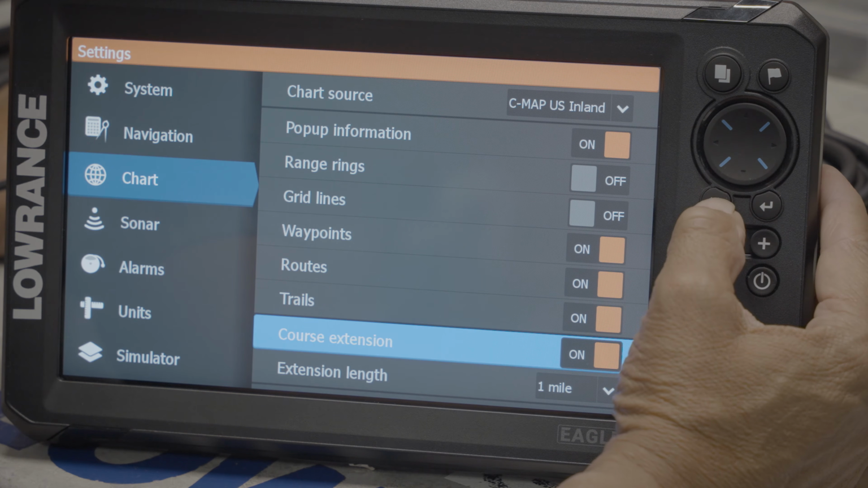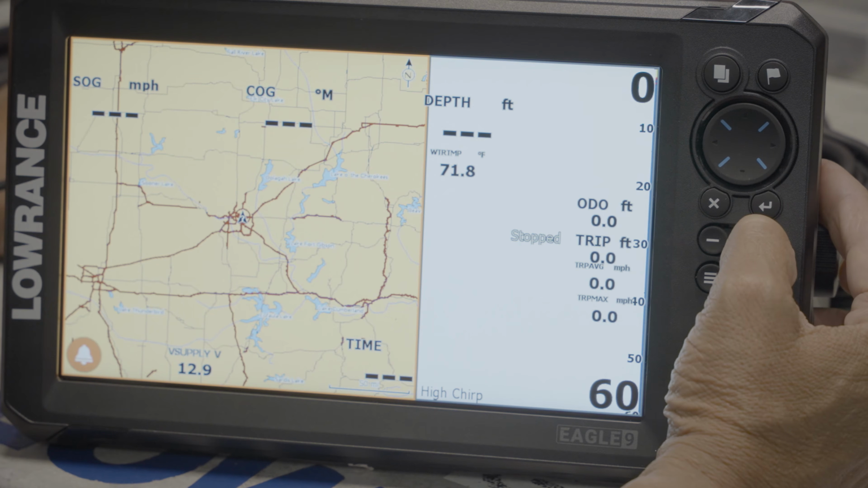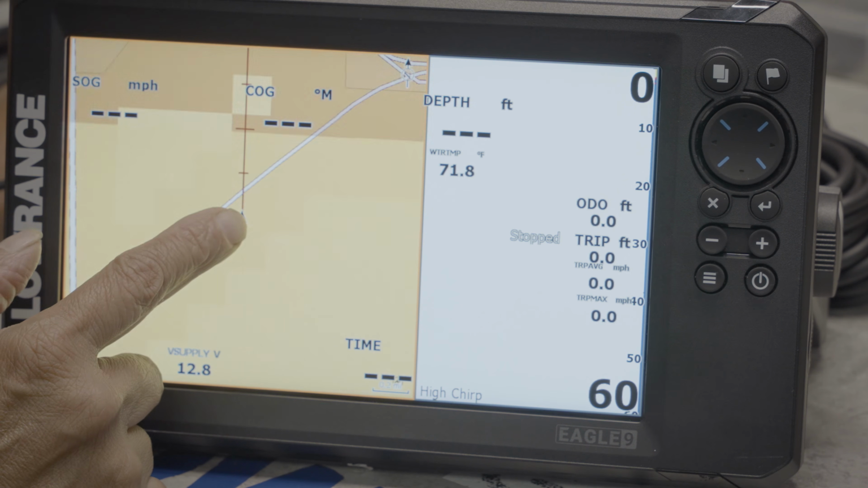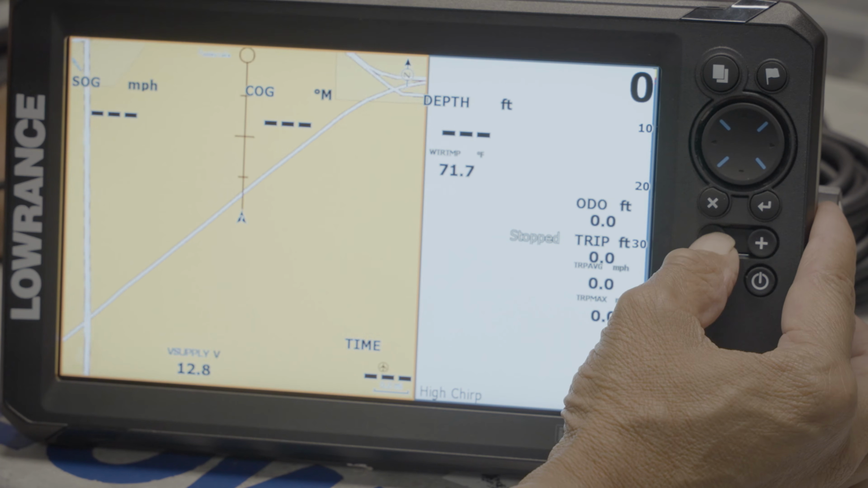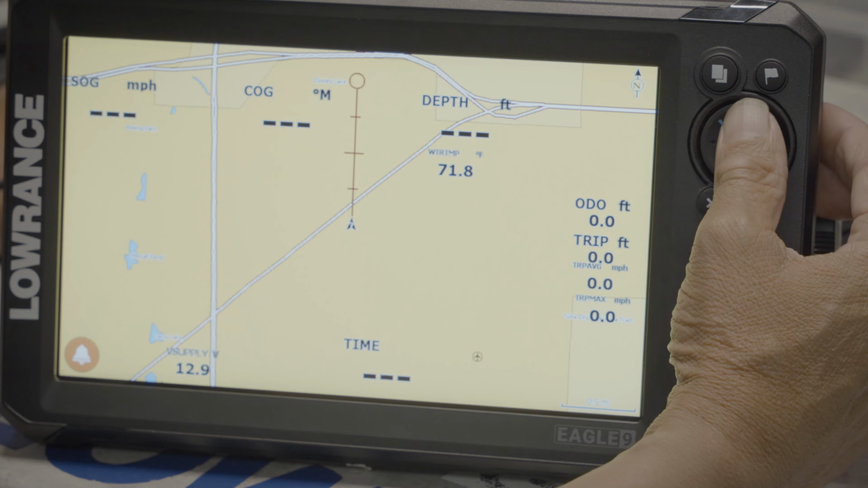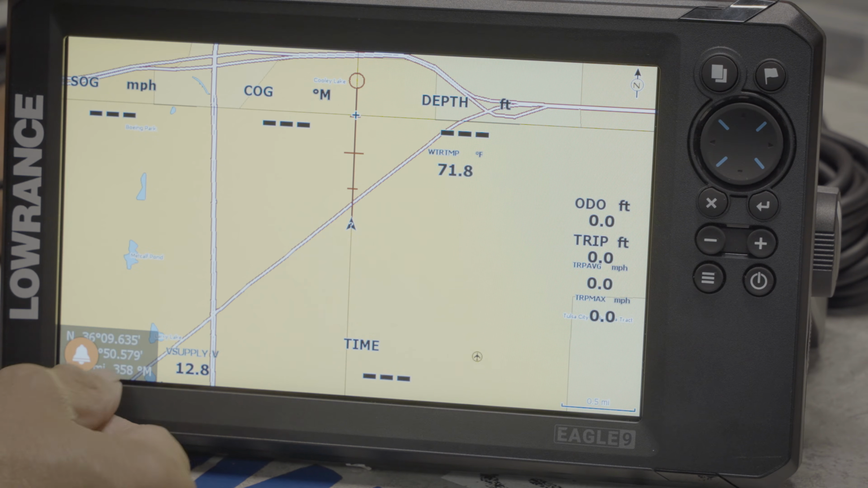Enter. Exit, exit. So when I zoom into my boat, which is hitting the positive button, we now have a 1 mile bar in front of our boat. So that's when you're driving to a spot, you can see how close you're getting. When I go forward on my cursor, a toolbar will pop up and it'll tell you what degree to keep your boat if you want to keep it straight.